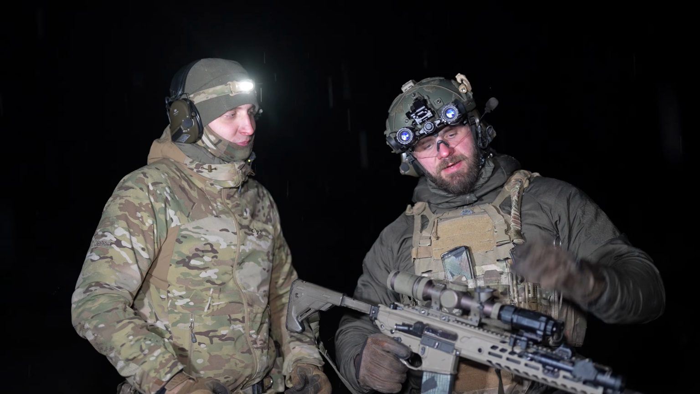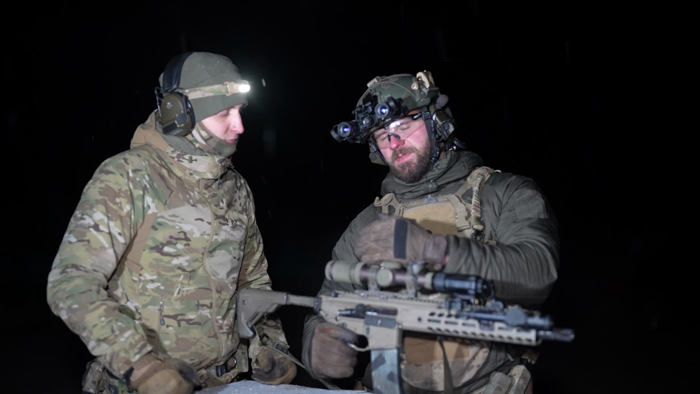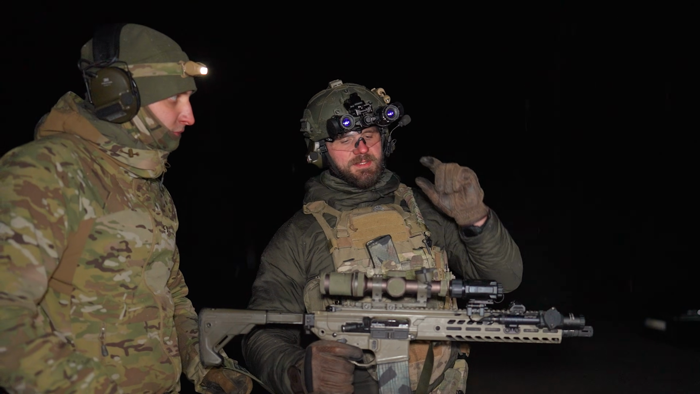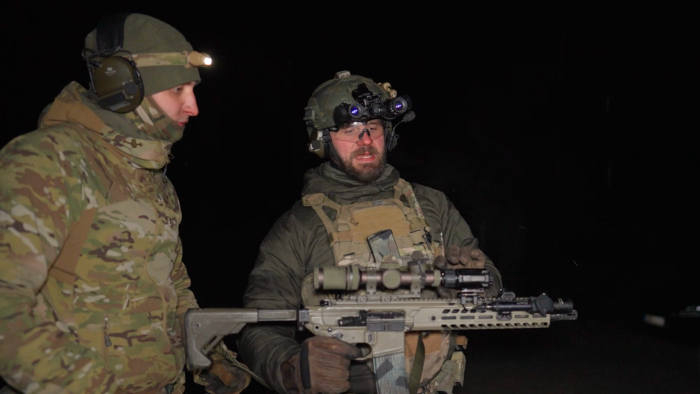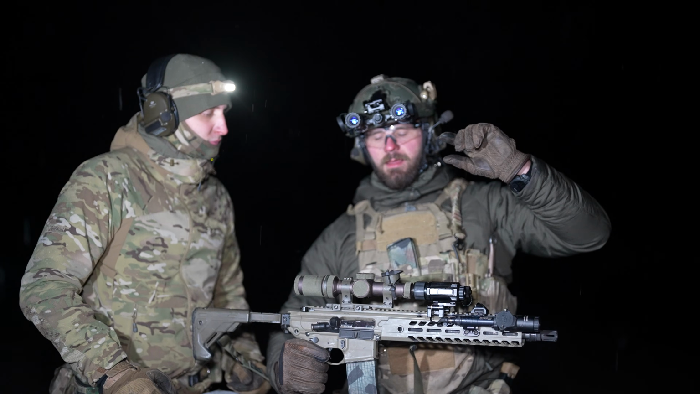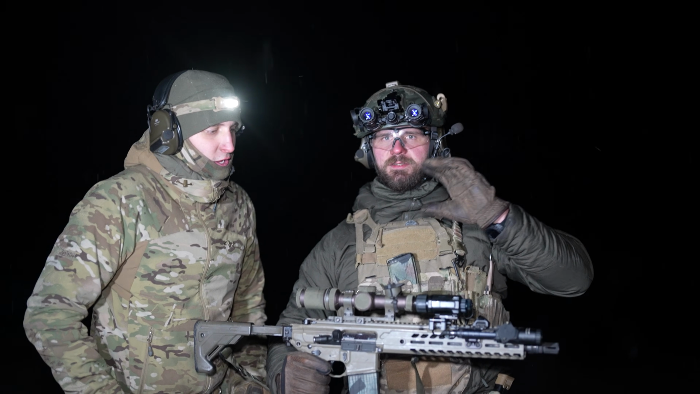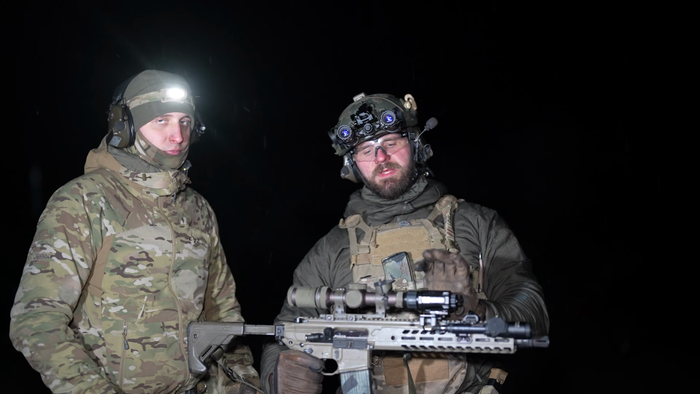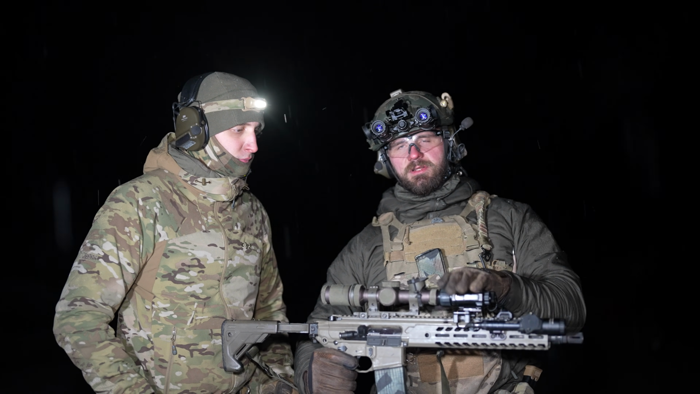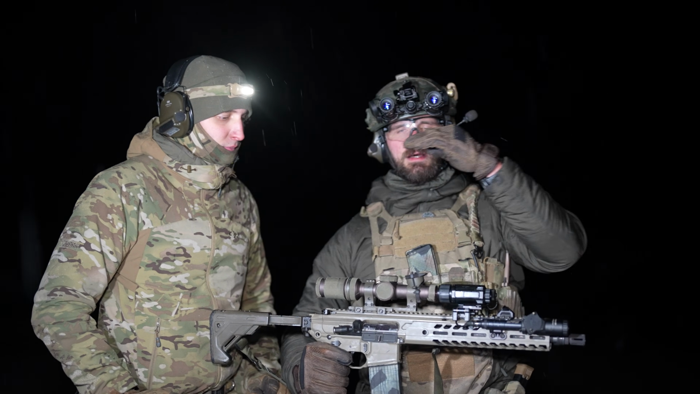If you have the thermal in the front, you actually want your optics to be on the same level. There is some leniency there. It doesn't have to be exactly at the same level. It can be off by like 5 millimeters, 5 to 10 millimeters here and there. It doesn't make a difference because you can move the image inside of the thermal, but you want to have it as close as possible. It'll just give you more ability to move the image inside.